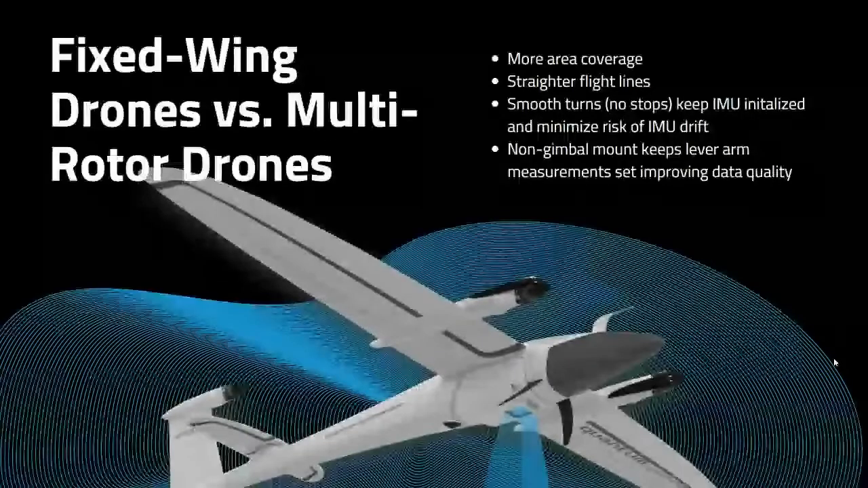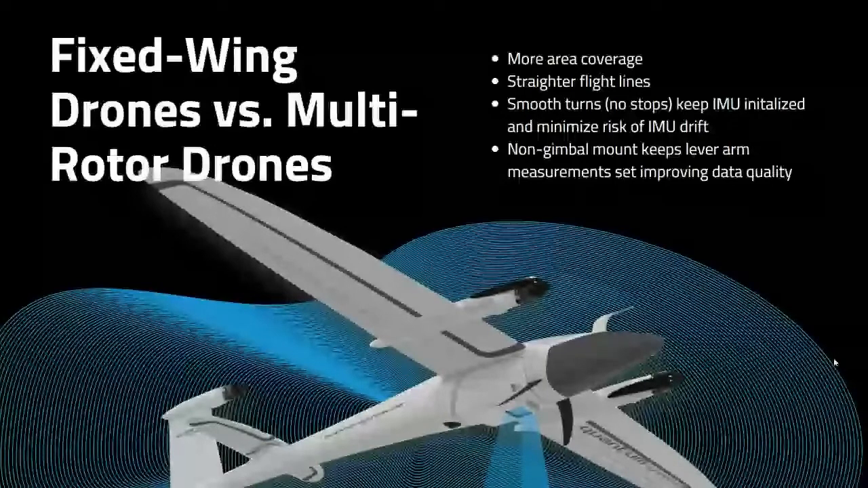Now, fixed-wing drones versus multi-role drones, we get this asked all the time. Why would I want LiDAR on a fixed-wing drone? And obviously, the biggest point is more area coverage. You can cover substantially more area because your fixed-wing drone's flying faster, flying longer, and flying farther.